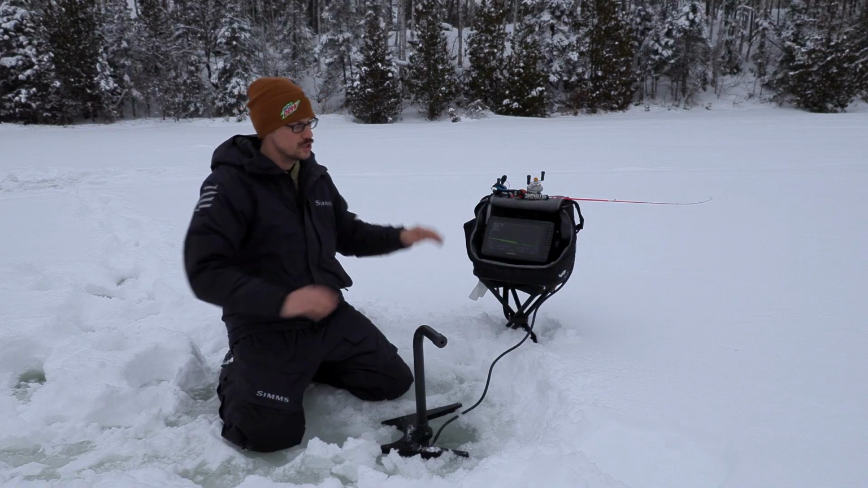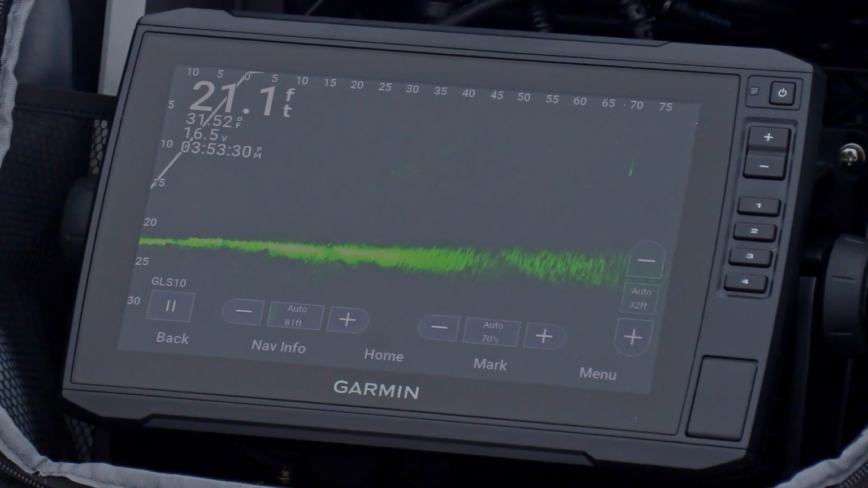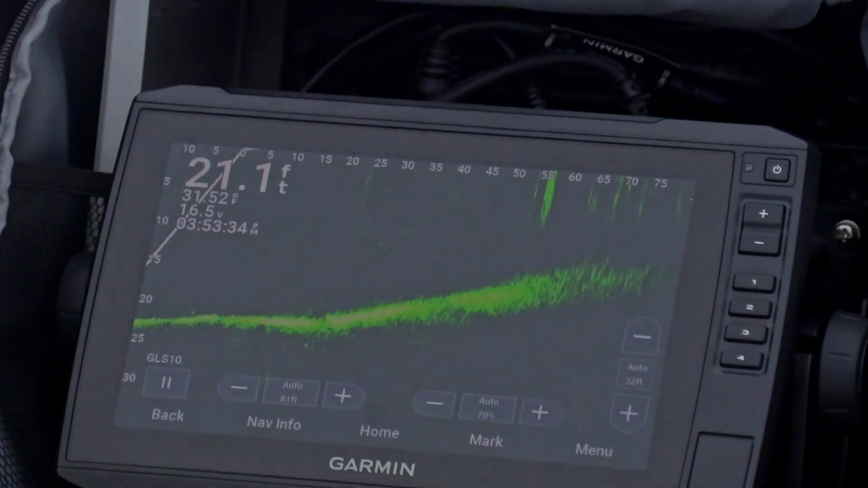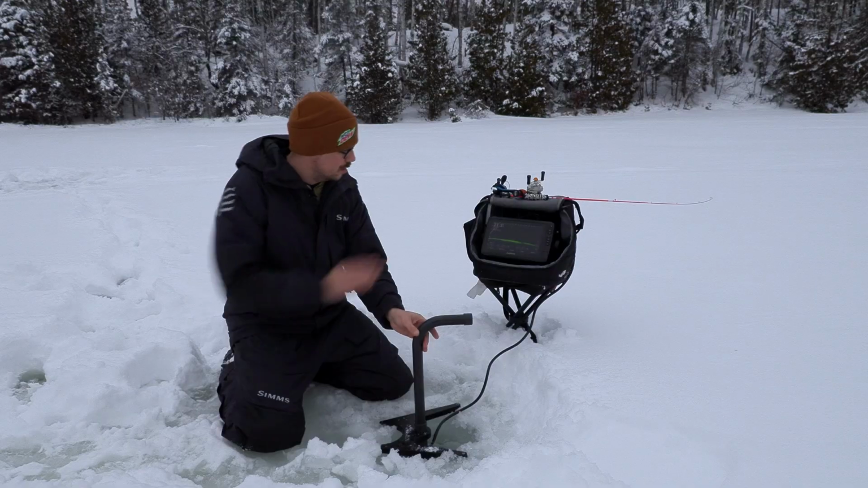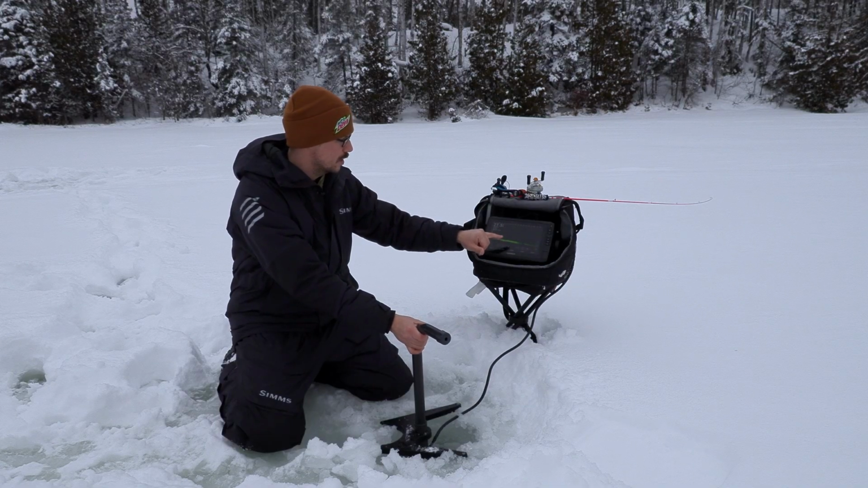So this should be a transition area, and I'm looking up. I don't really see much fish up here. There's a couple marks I saw. You can see where it slants up. And then going that way, I can see there's a whole bunch of fish here. And then behind the camera, I'm seeing a variety of fish.